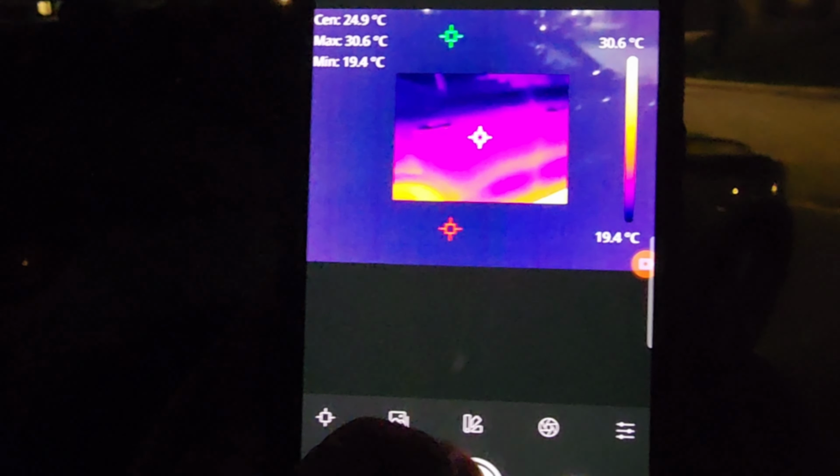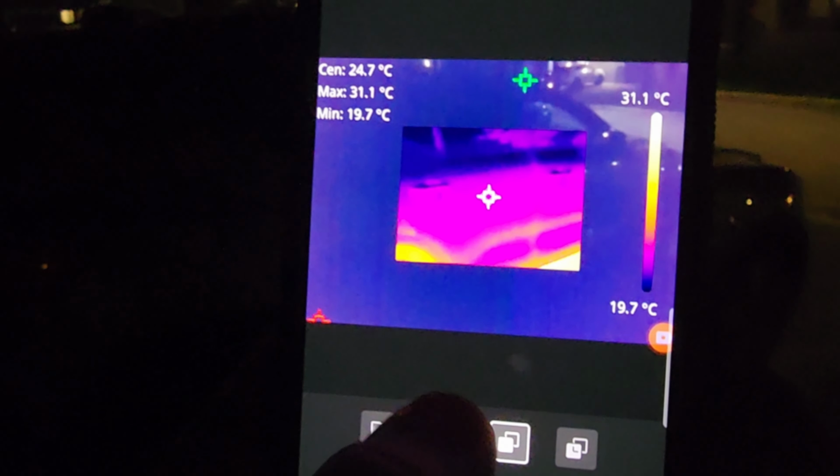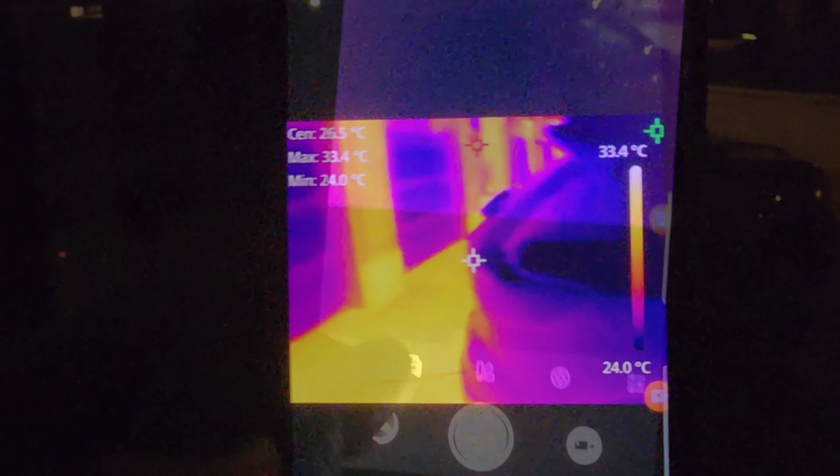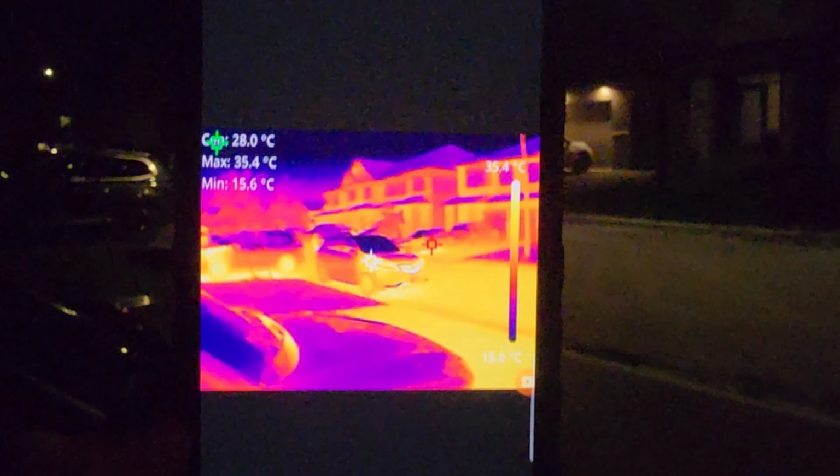But very cool. 25 hertz frame rate, does not skip a beat. And you've got multiple selections for views as well. In frame, picture in picture, the whole nine yards. So lots of flexibility with this camera. Super useful, multiple modes. Worked like a charm.